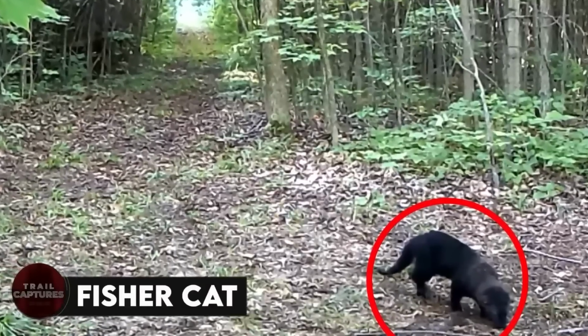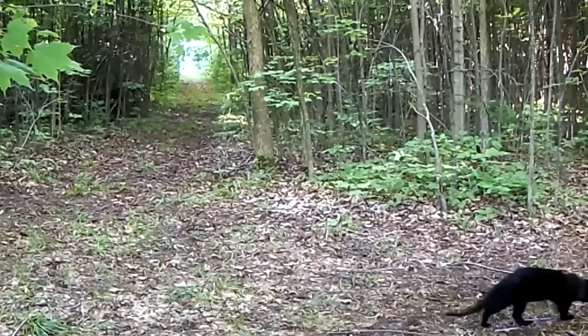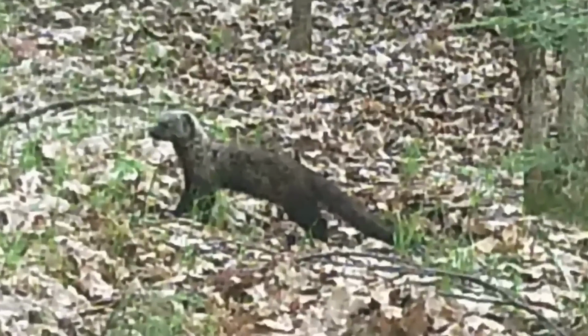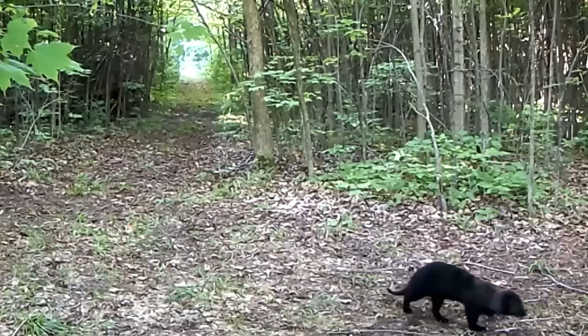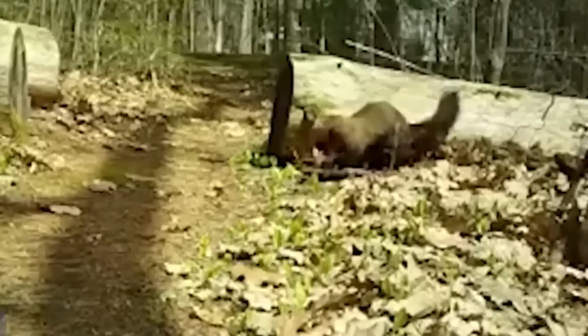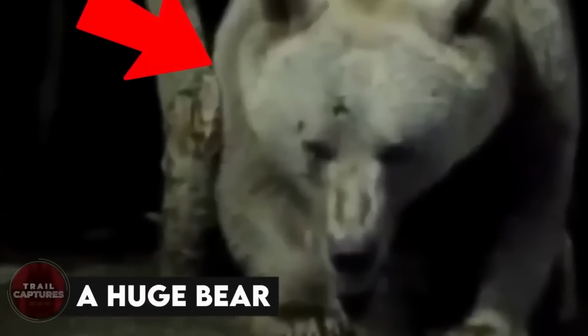Fisher cat. Not everyone knows that the animal caught on this trail cam is a fisher cat, and for months after the video was uploaded, the animal was considered unknown and undiscovered. But we're here to tell you that this isn't an unknown animal, and in fact is a species of cat who's not found everywhere. They are not, however, considered felines. Just because of the way they look, they have been termed fisher cats. Weird, right?